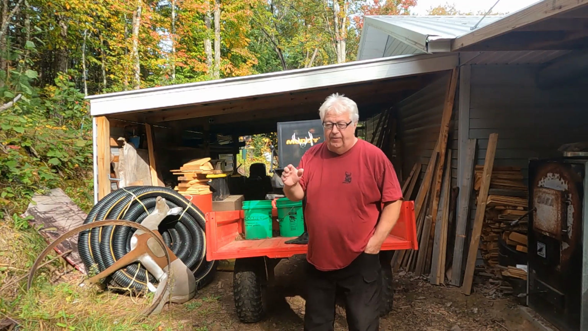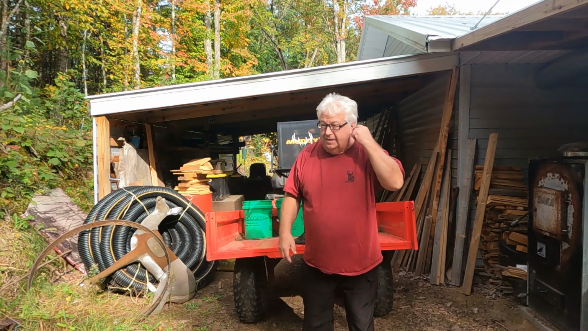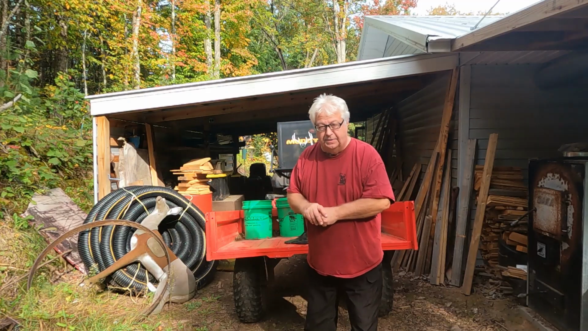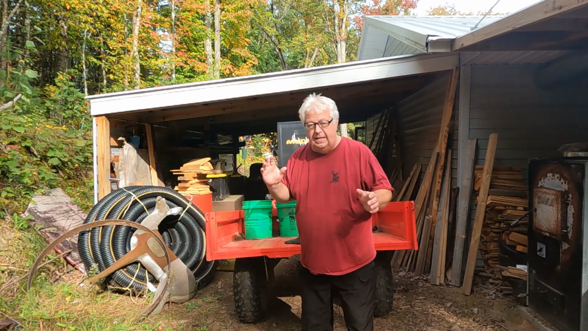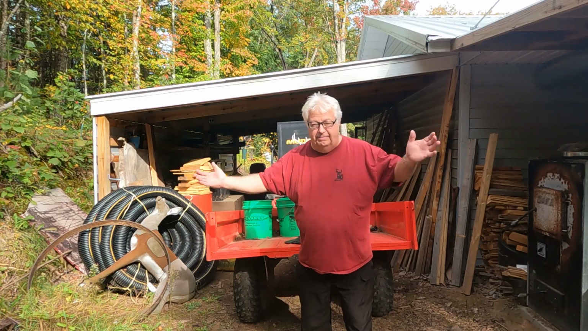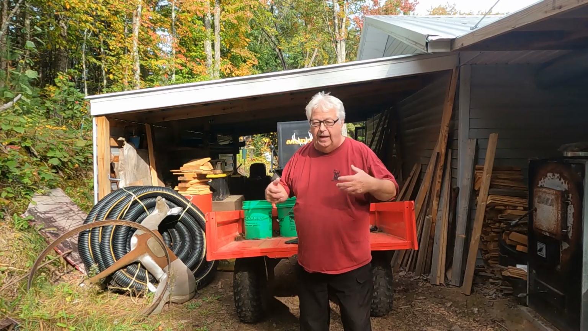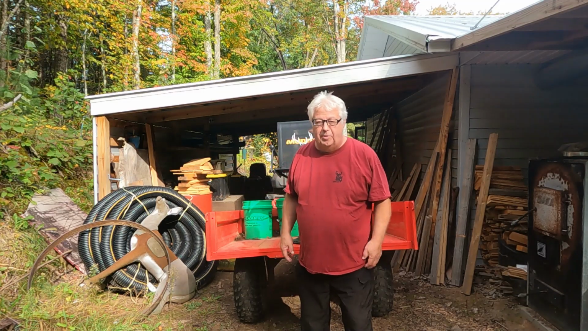But what I want to tell you first is that is the biggest buck we've had on this property this year on any of our cameras. So if he would have walked by me, yes, I would have shot him. A lot of guys think that's not a good thing to do, but he ain't going to be here next year. So that's the way it works around here.